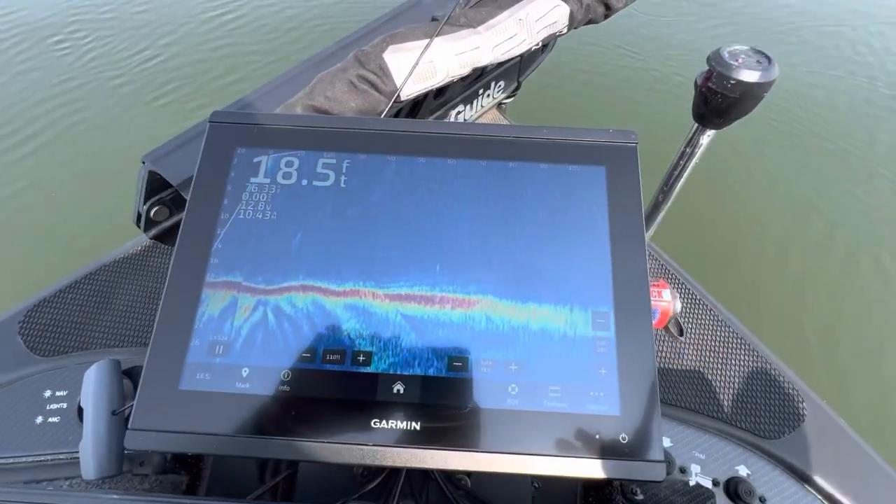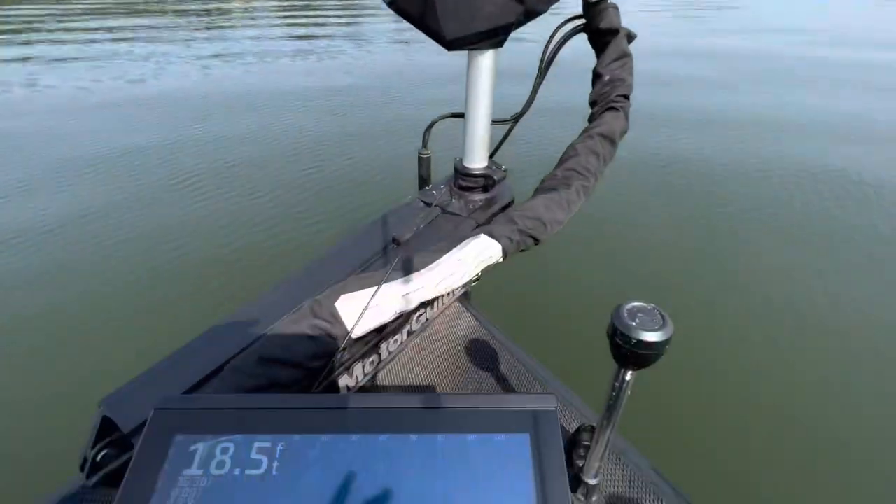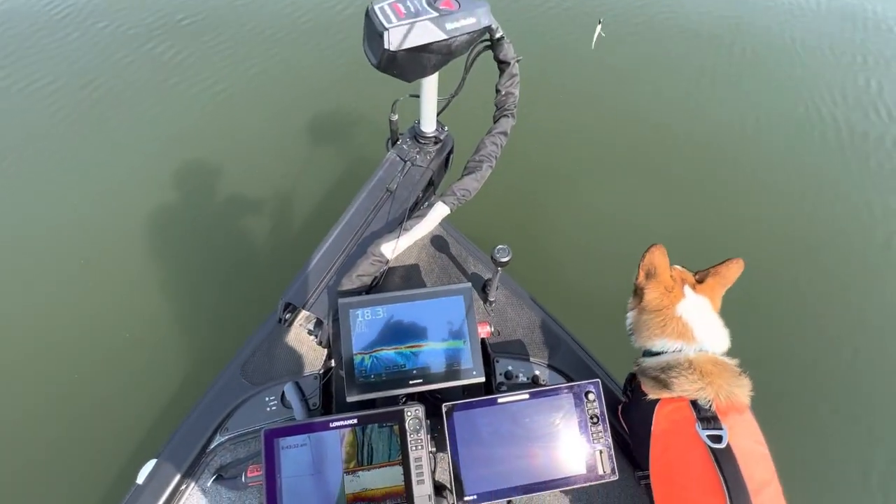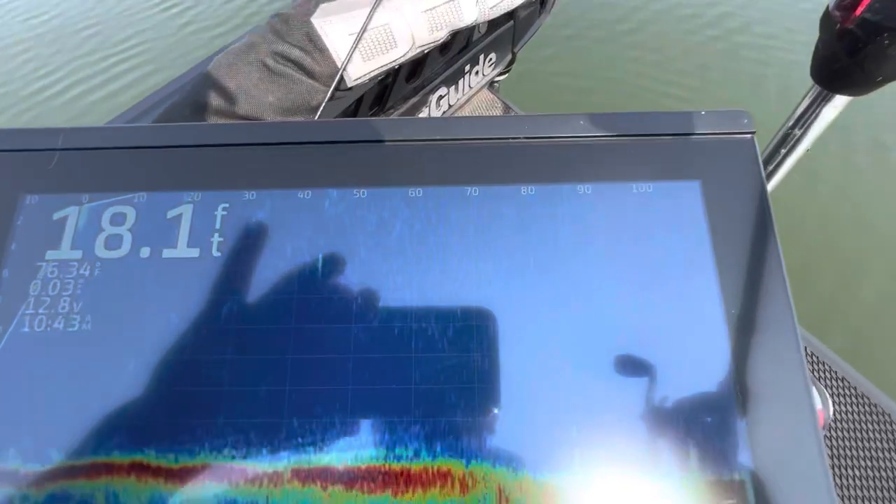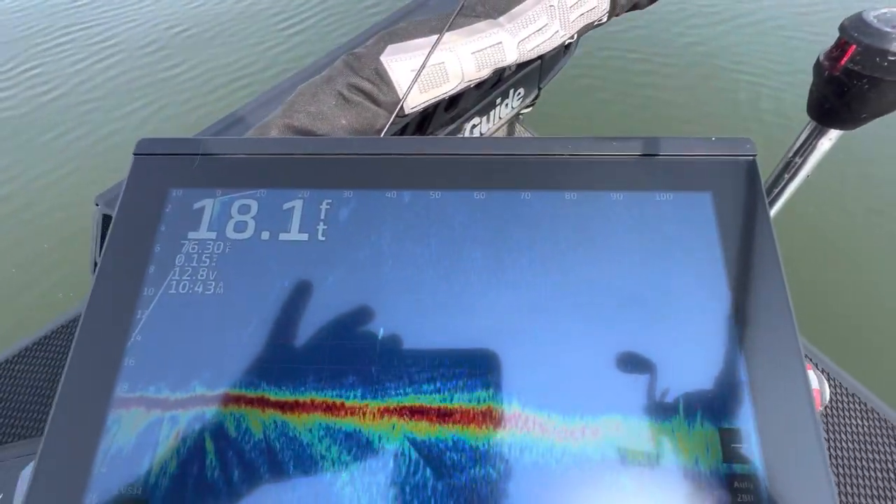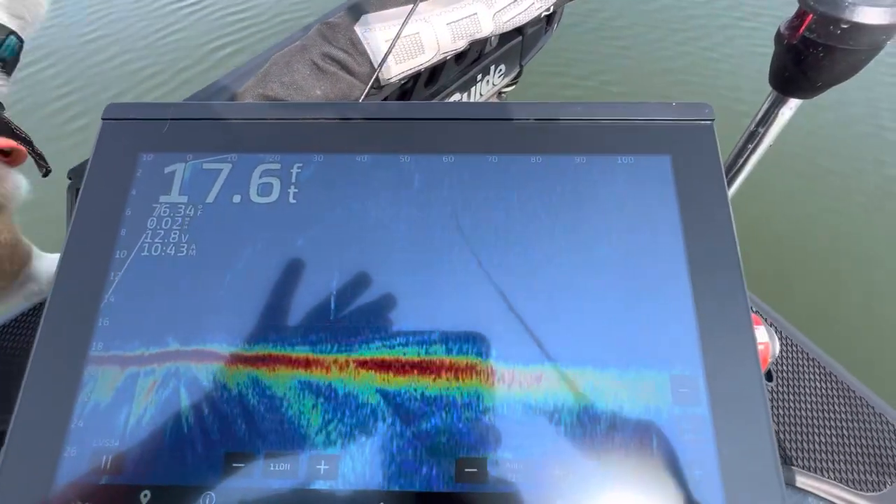All right, so let's go ahead and see what a lure looks like. I've got this little hair jig right here. Not a very big target, so this will be a good test. See if I can cast this out in the cone here. All right, see it going down? That is a very, very clear image for such a small lure. I mean, you can see it hopping up and down there. That's very clear. That's 40 feet.